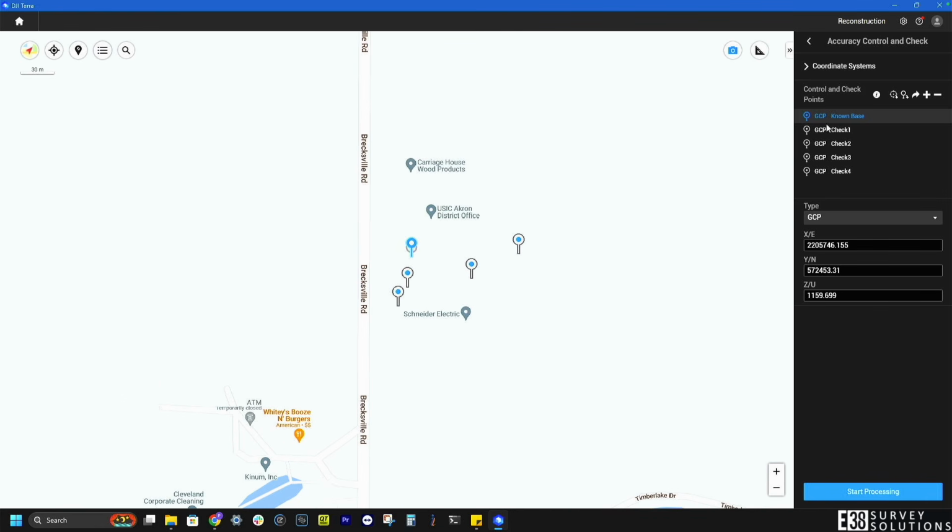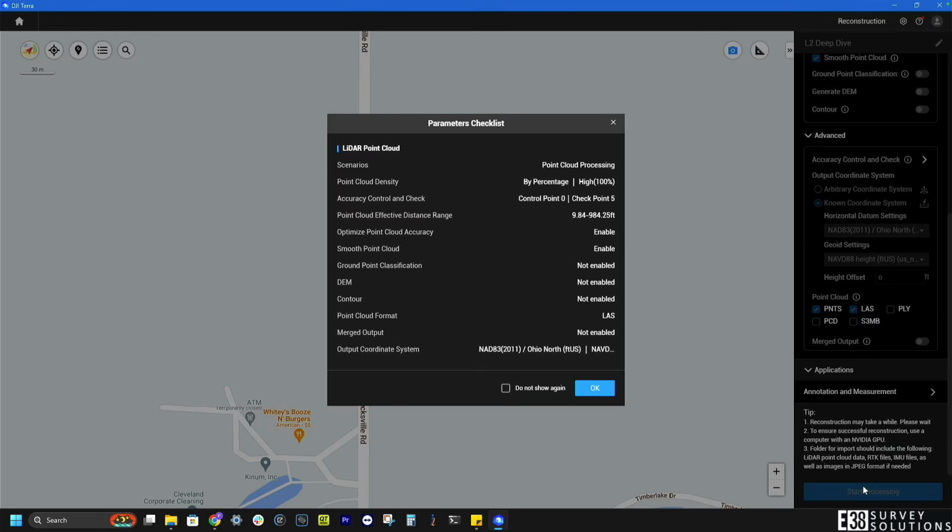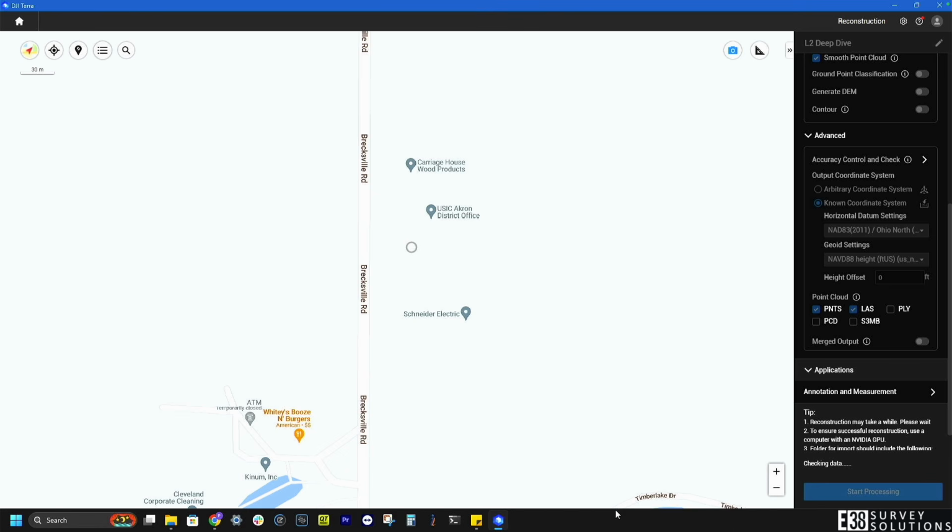Leaving them like this will pull the point cloud to those elevations. Since the L2 is spec'd to be more accurate than our GNSS receivers, I'm going to change these to checkpoints to compare without affecting the point cloud. With our checkpoints in, I'll start the processing. Give it one more look through and everything looks good, so I'll click OK.